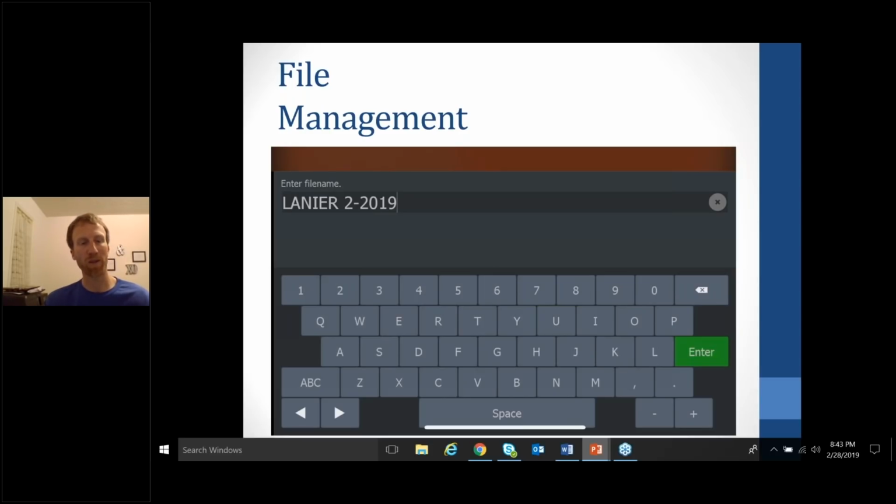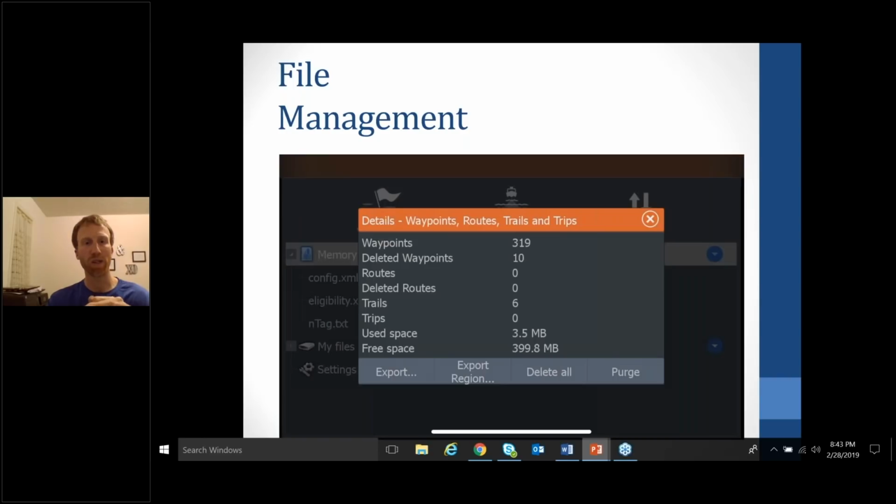Obviously your waypoints are going to be different every trip. Sometimes you're fishing deep, sometimes you're fishing shallow. So if you add the exact month that you're fishing that particular body of water, it's going to be able to help you pull up the waypoint that you need the next time you come back. But it's all about staying organized.